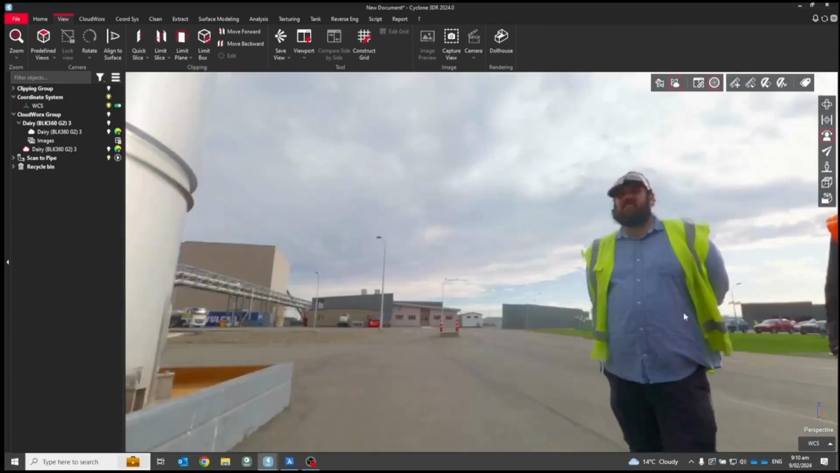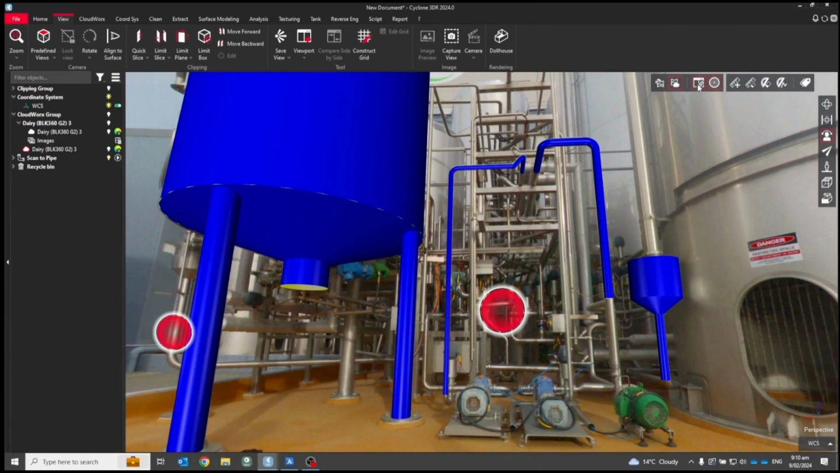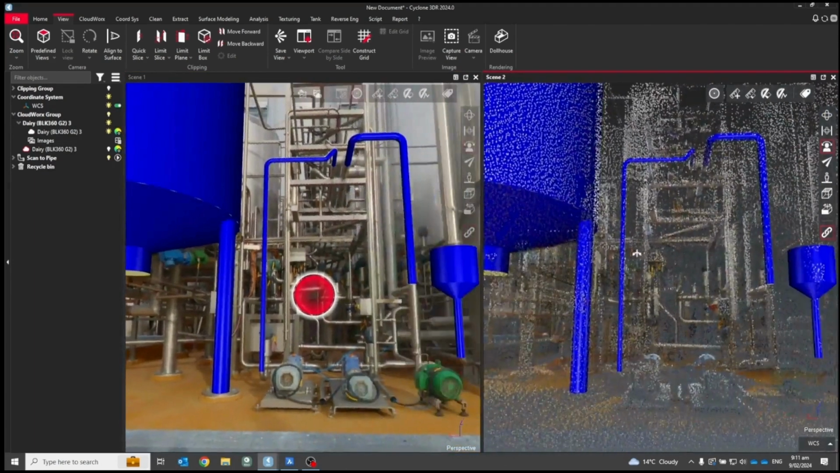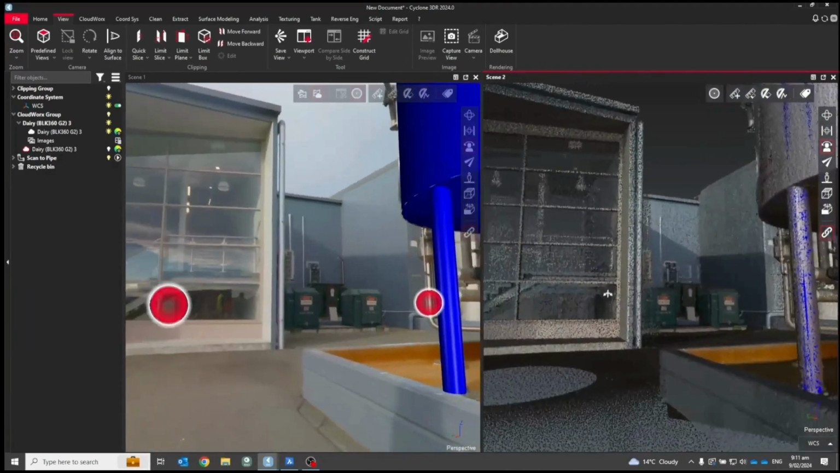And then another further improvement is the ability to have a synchronized split screen. So just clicking the split screen option here, and now we can configure the content of two windows. So I could, for example, turn the point cloud on the right-hand side, and imagery on the left, and when I orbit, the two views are synchronized.